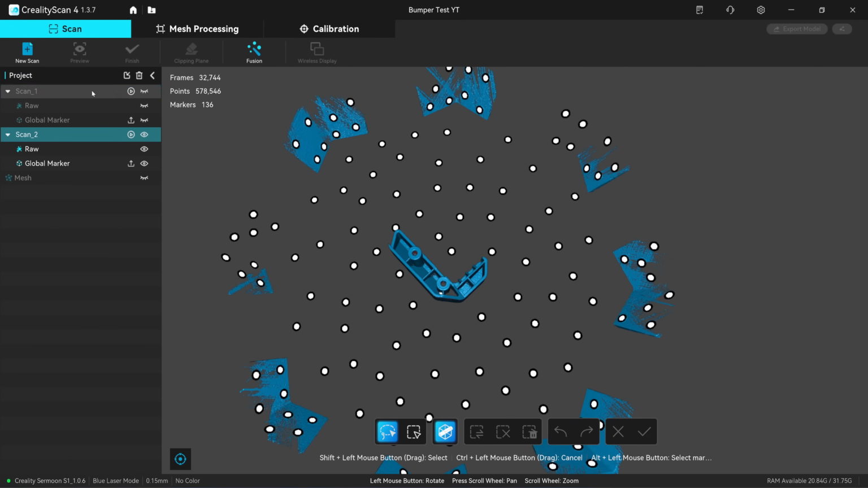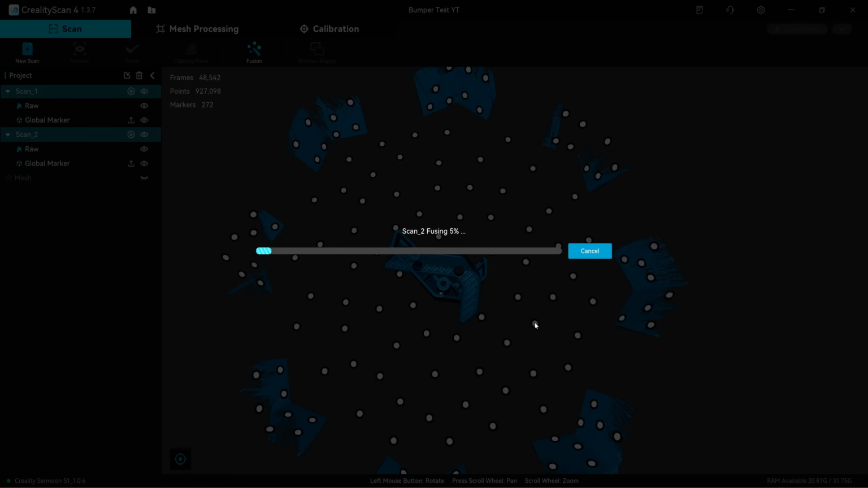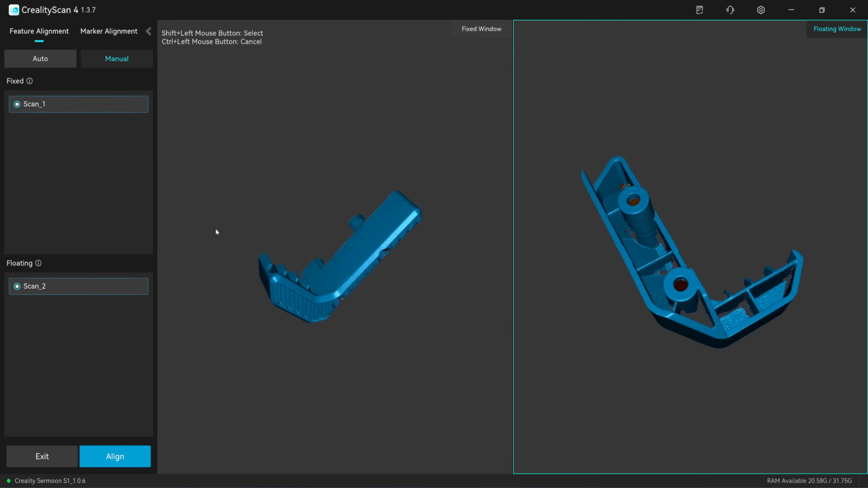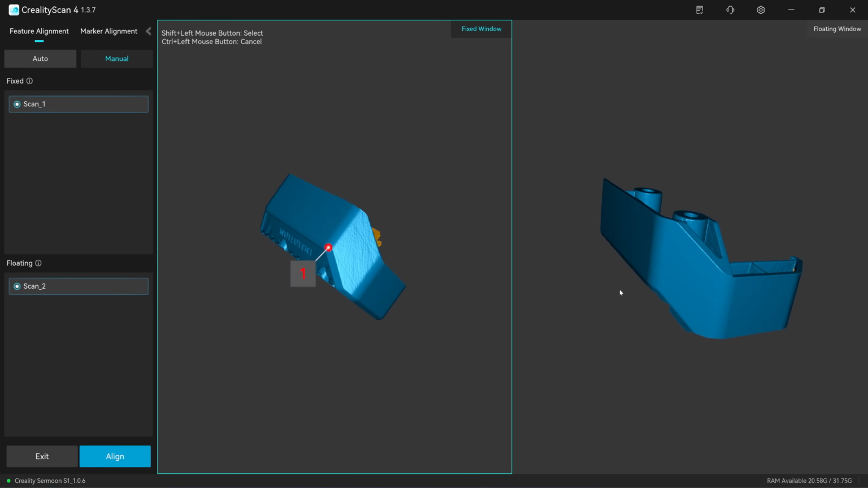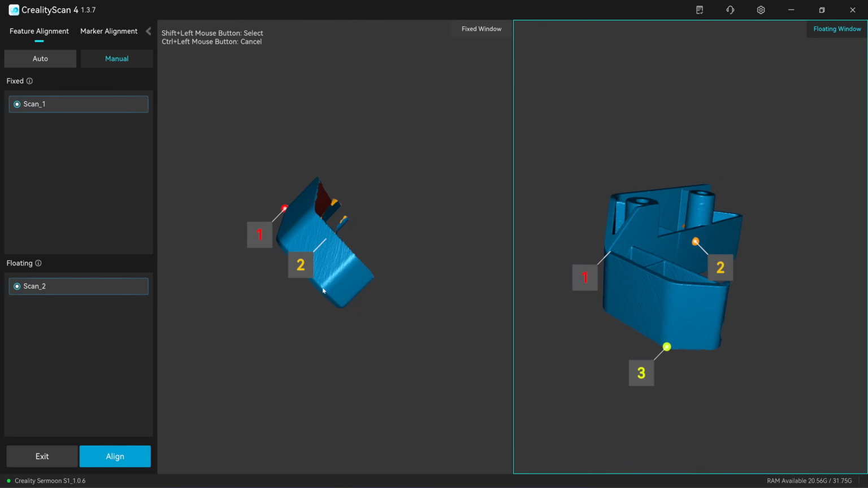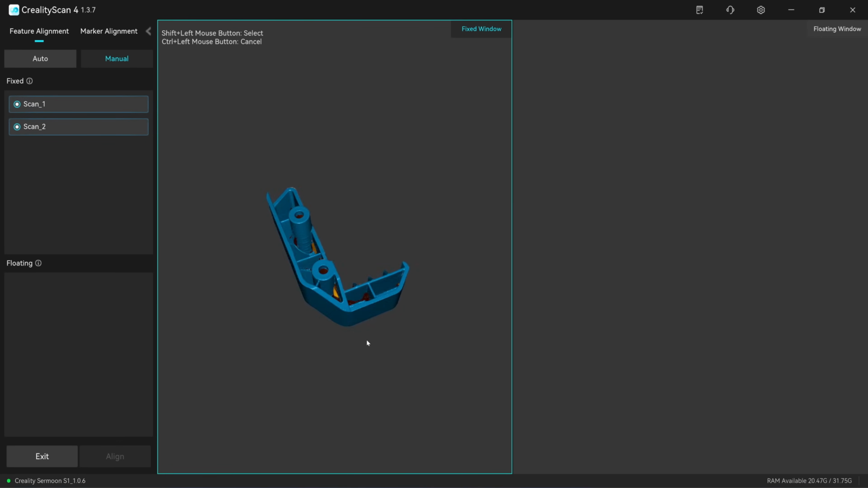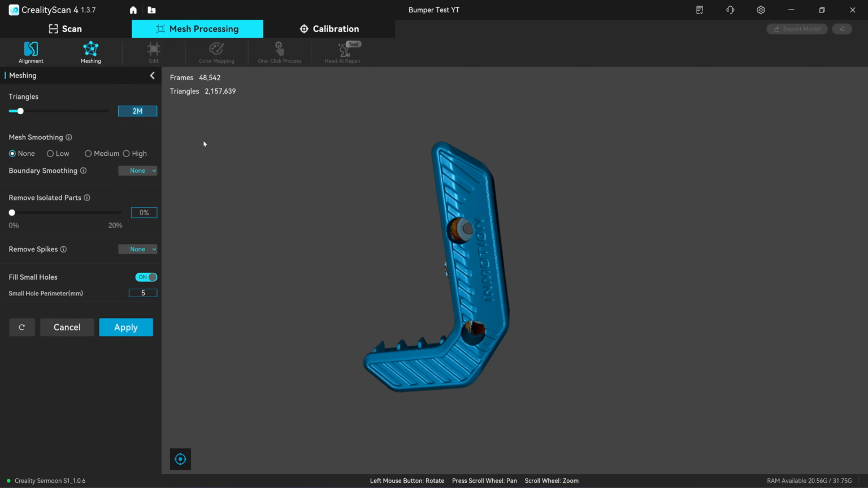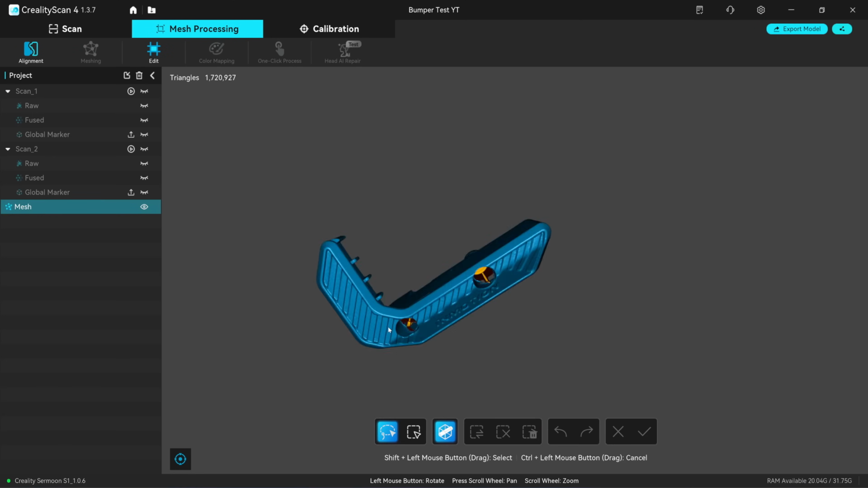Okay, I will fuse it. 0.15 aligned. It's not aligned automatically. I need to do it manually. Okay, let's match 2.1, 2.2. Okay, this is the mesh result from the S1.